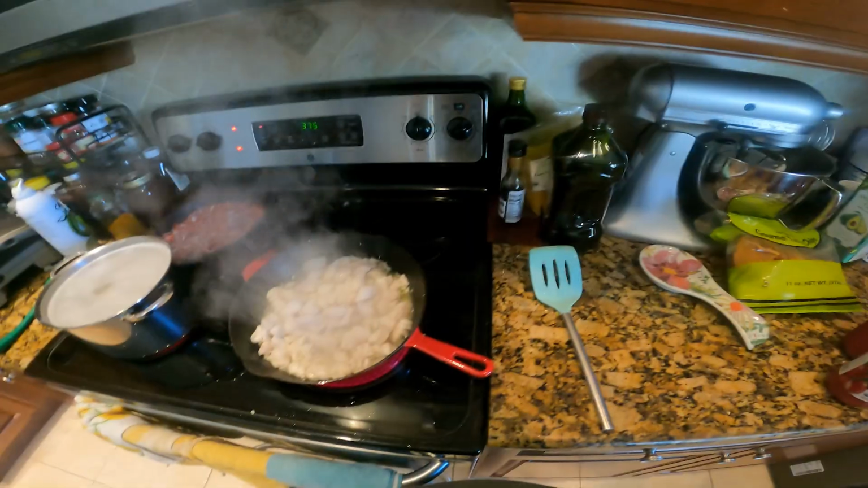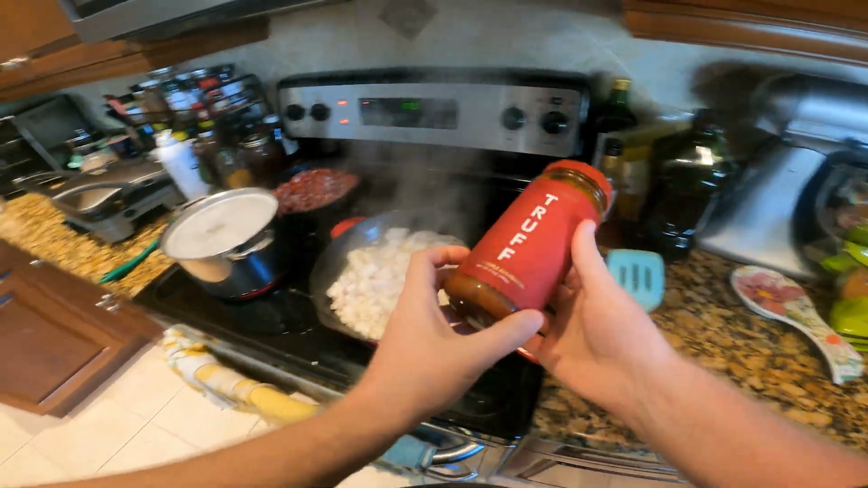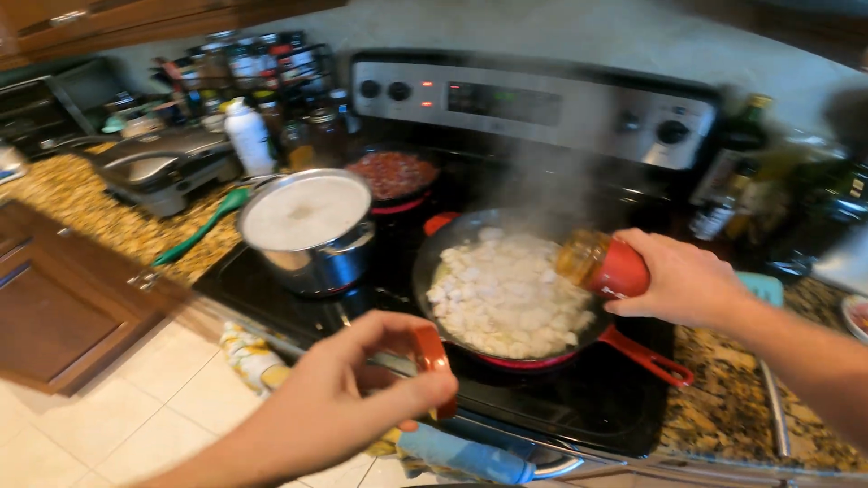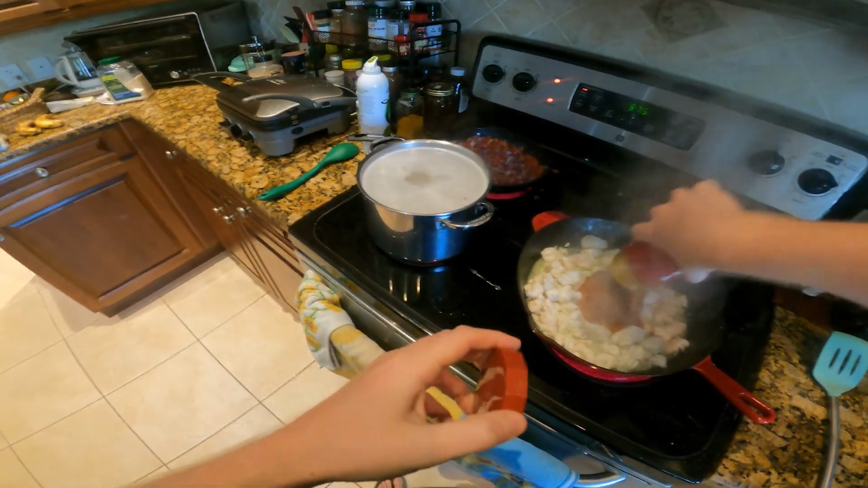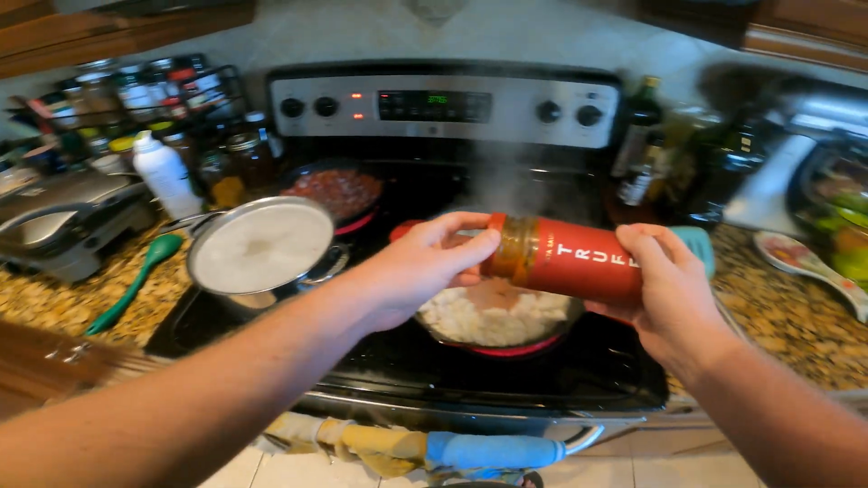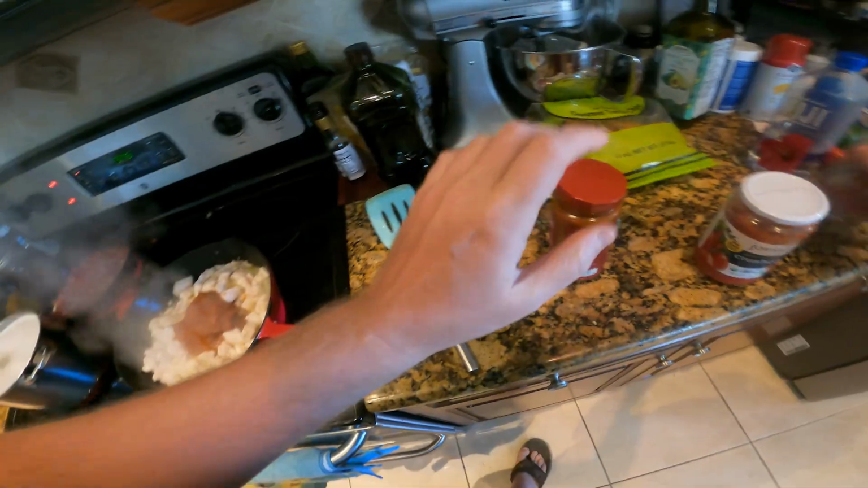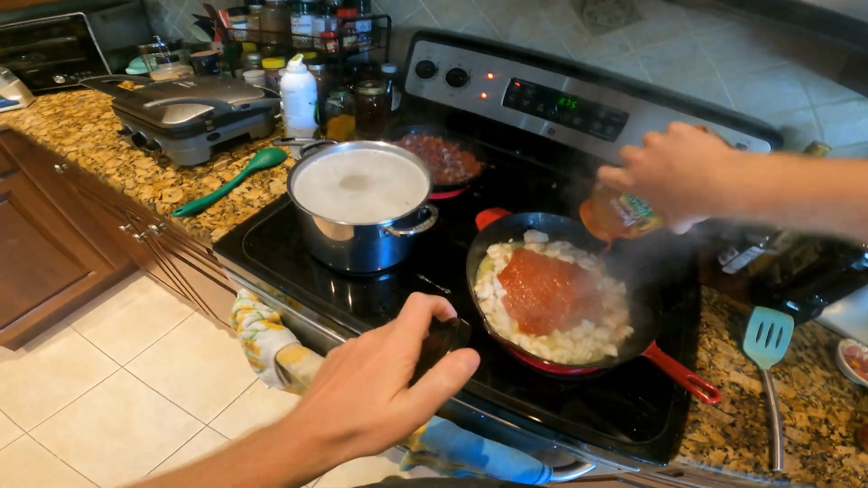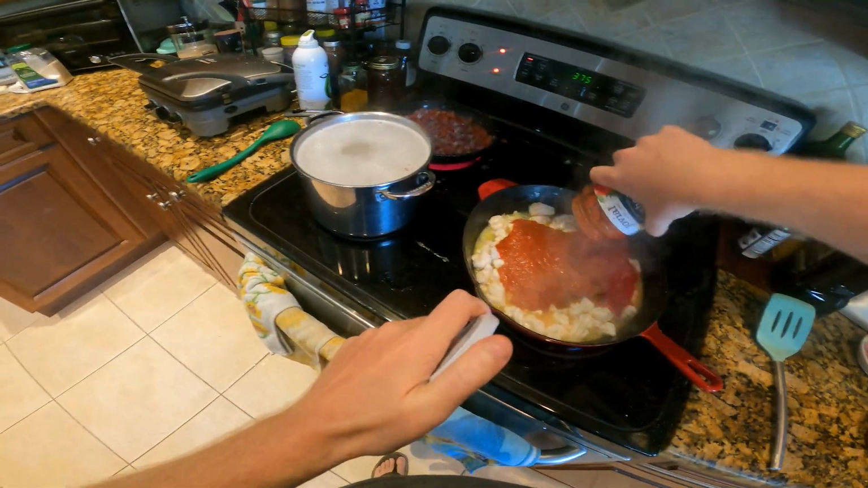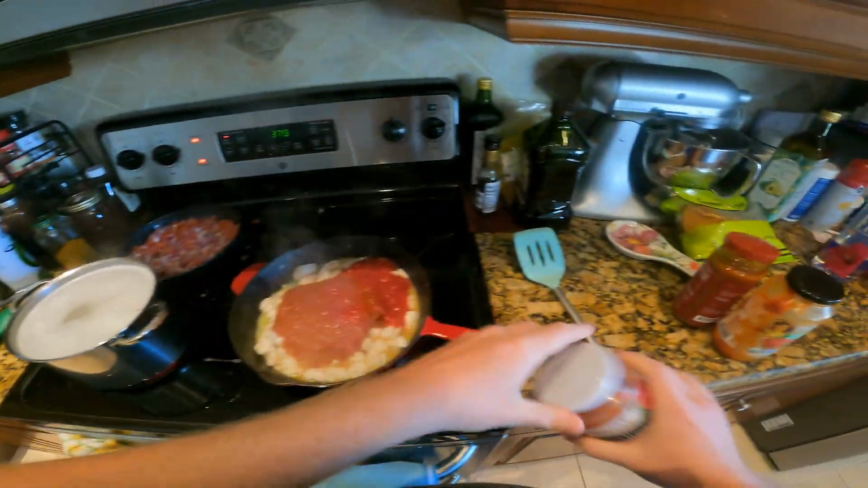So now that our grouper is pretty much cooked, I'm gonna go ahead and add red sauce, and this stuff is really spicy. I love it. Put the red sauce in after the grouper is pretty much cooked, get it hot, and then bake it in the oven to finish it off. Combination of red sauces here.